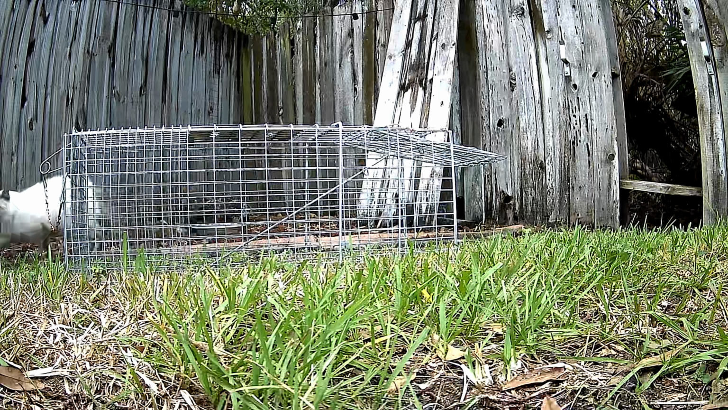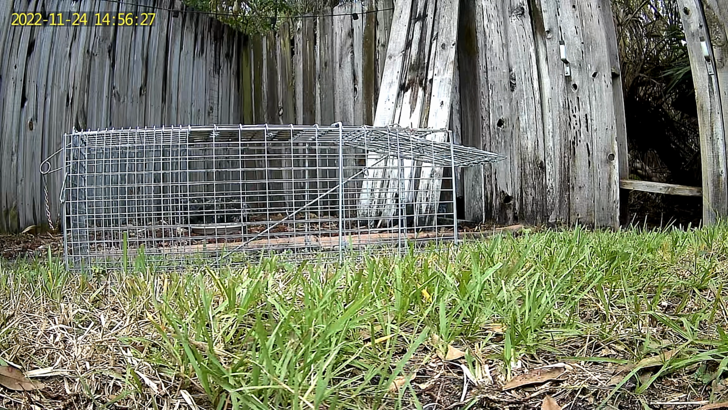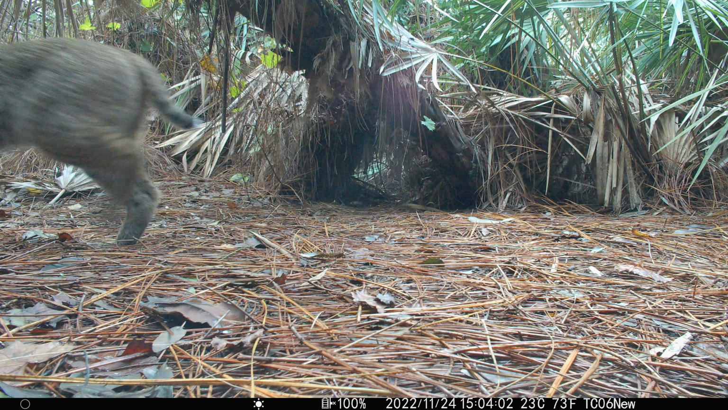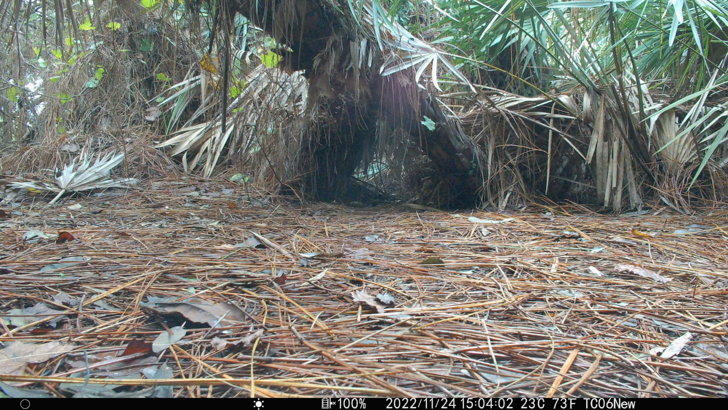Just before 3 p.m., the female feral cat enters the backyard, then quickly runs for cover. And we know why, because the camera in the forest shows a large bobcat moving through the forest and heading to the fence line, arriving just a few minutes later.